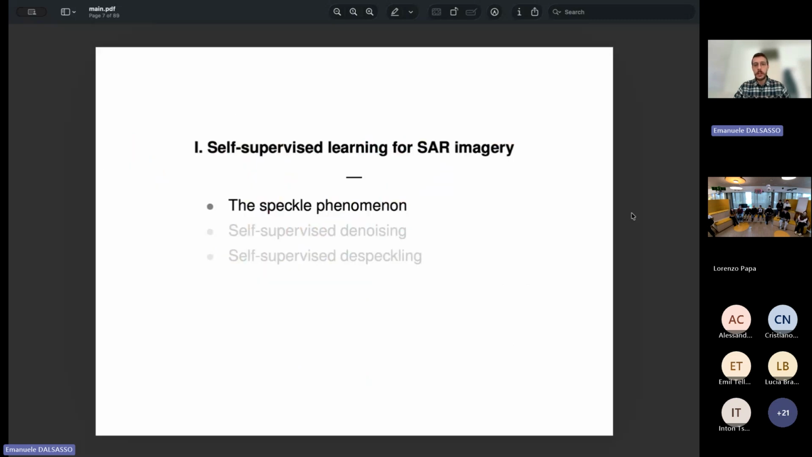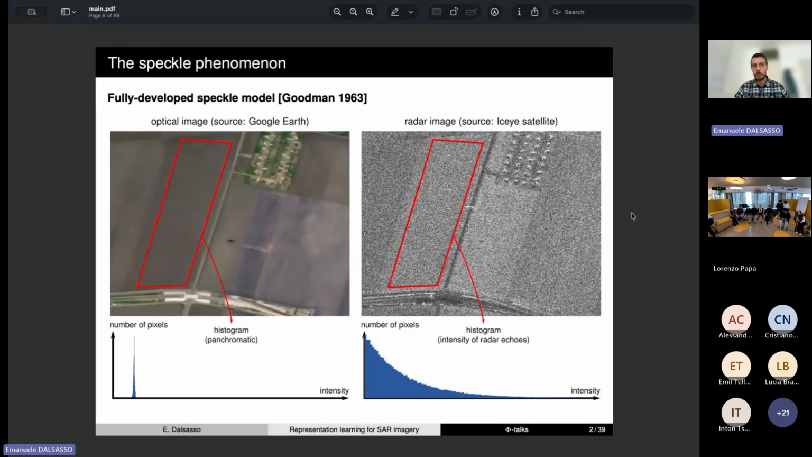But the problem of radar is that it is impaired by very strong signal fluctuations that we call speckle. Here we can compare an optical image with a radar image over the same area, and we can see that an area that is physically homogeneous presents strong fluctuations in the radar signal.